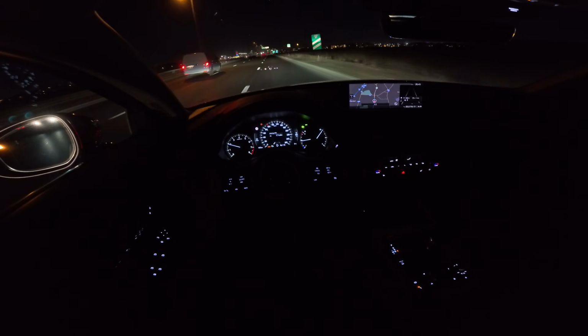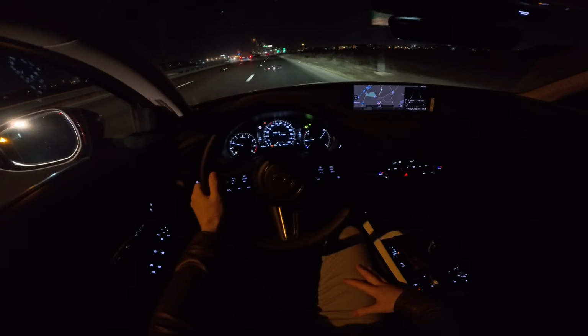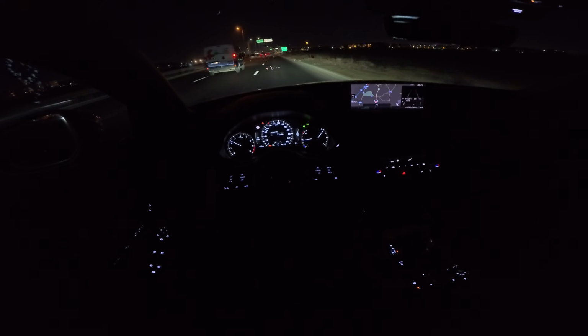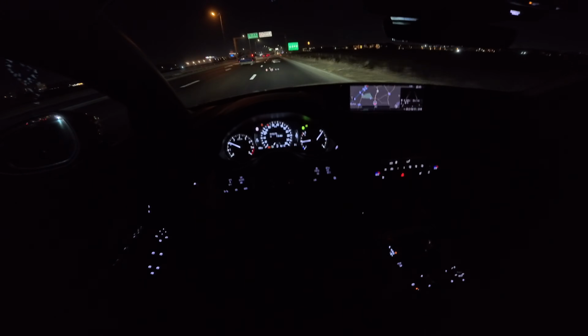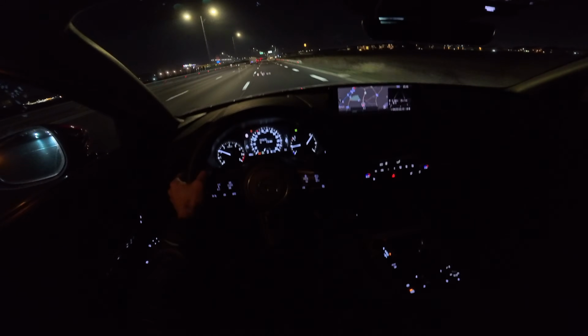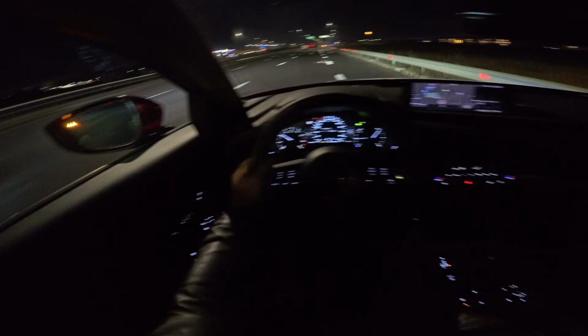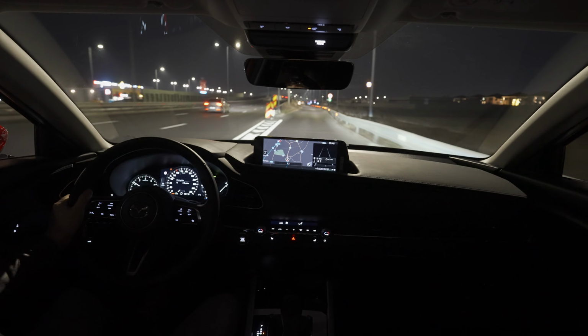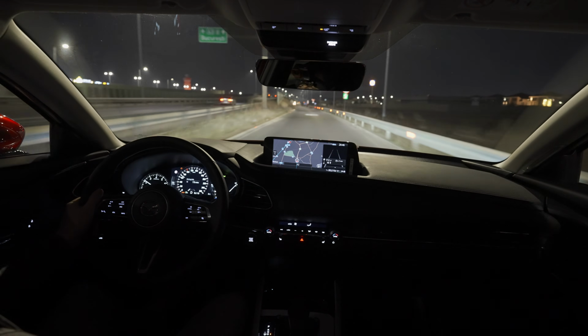I think you made an idea about the lights and the way it looks in the nighttime. From my point of view, I didn't find anything to complain or to add on to the car. I think it's just good the way it is. It's just perfect the way it is, so I quite like it.